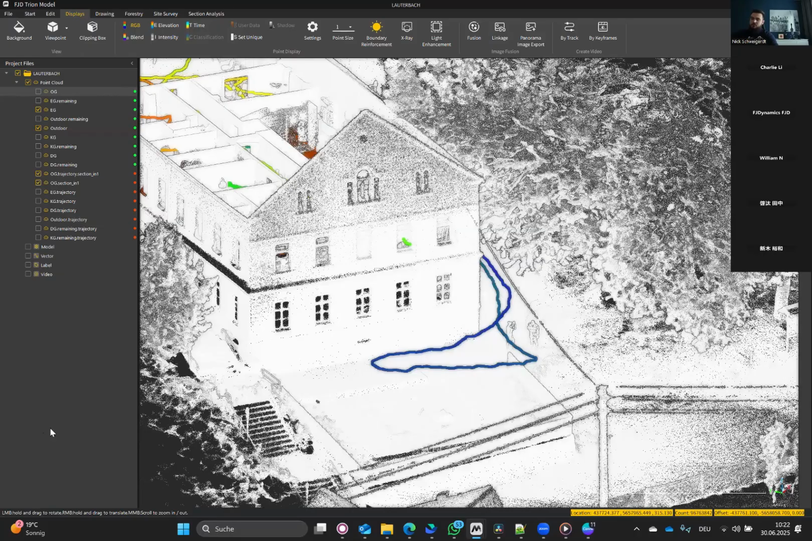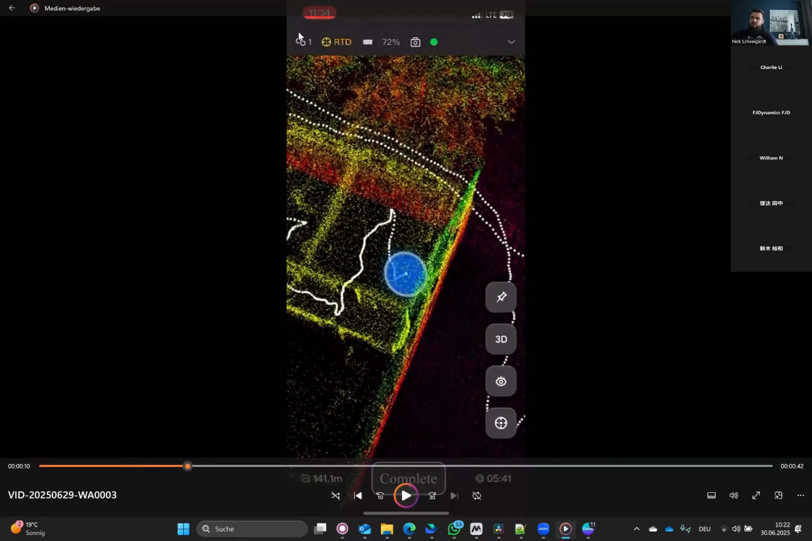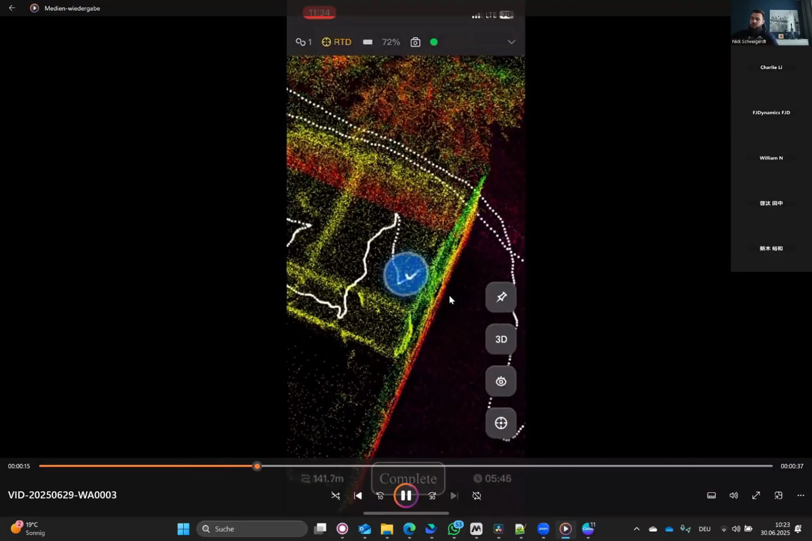And I have a quick screen recording of how it looks in the scan app. So here I'm on the second floor. We see at the top left corner the indicator for loop closures. I have one loop closure. As we are inside the building, we have no fixed solutions for the RTK. And now pay attention to what happens if I stick the scanner outside the window.